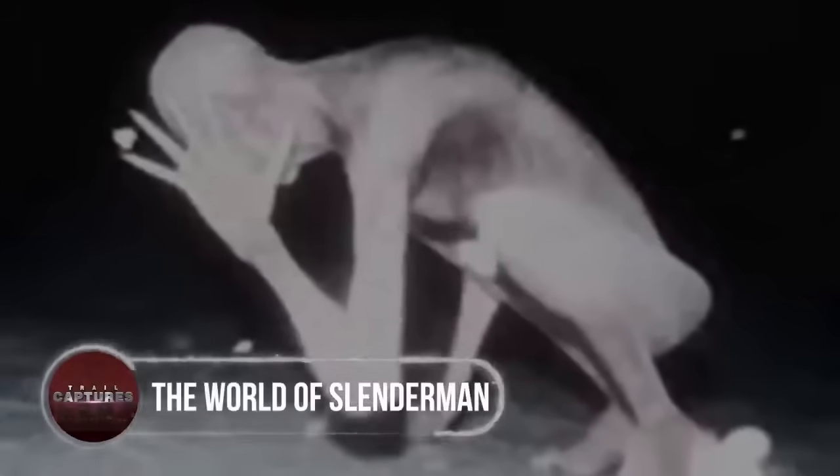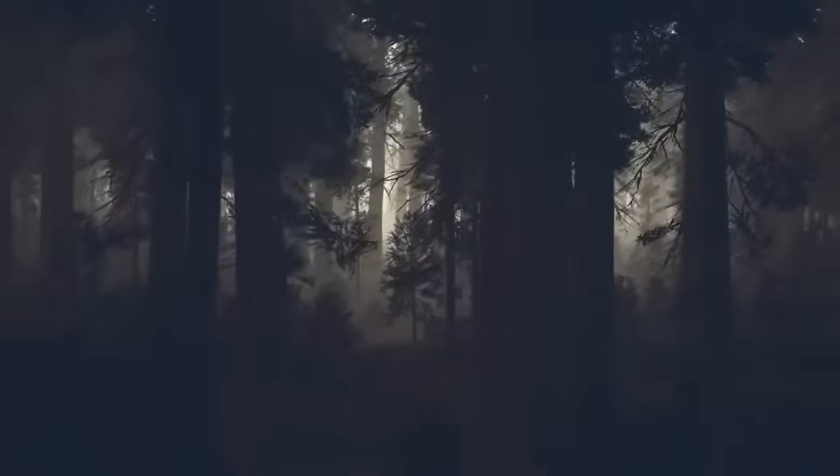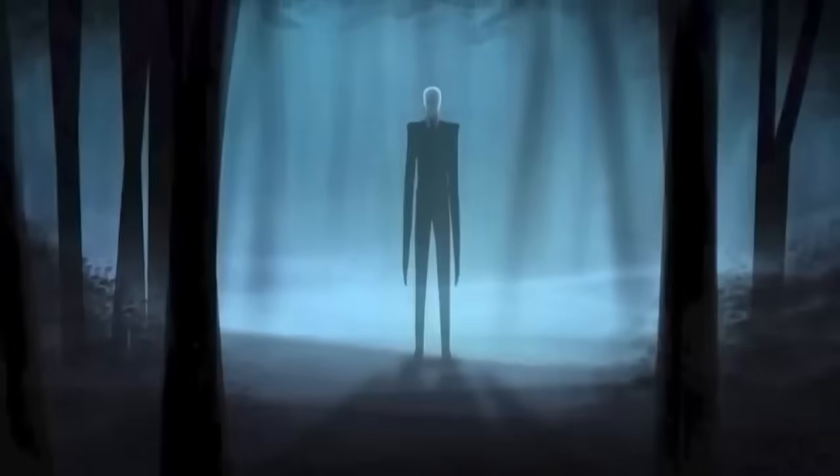The world of the Slender Man. A mysterious picture of Slender Man has surfaced, captured by a trail camera deep in the forest. Slender Man, a fictional character designed to spook kids, has always been dismissed as imaginary. But this photo challenges that belief.